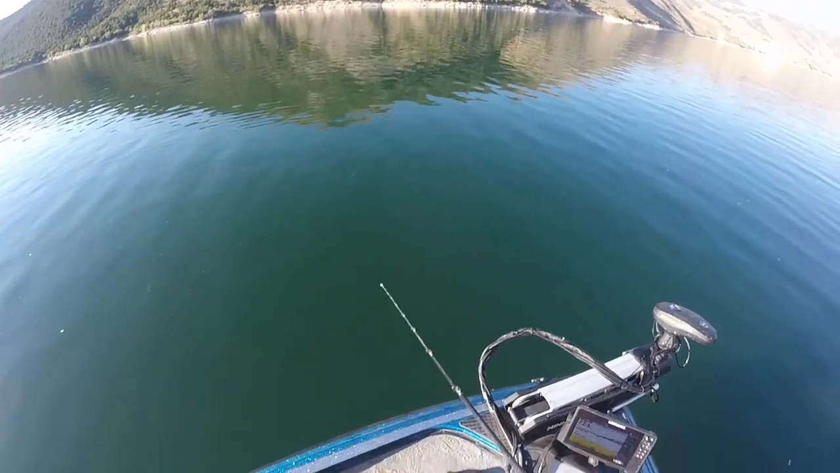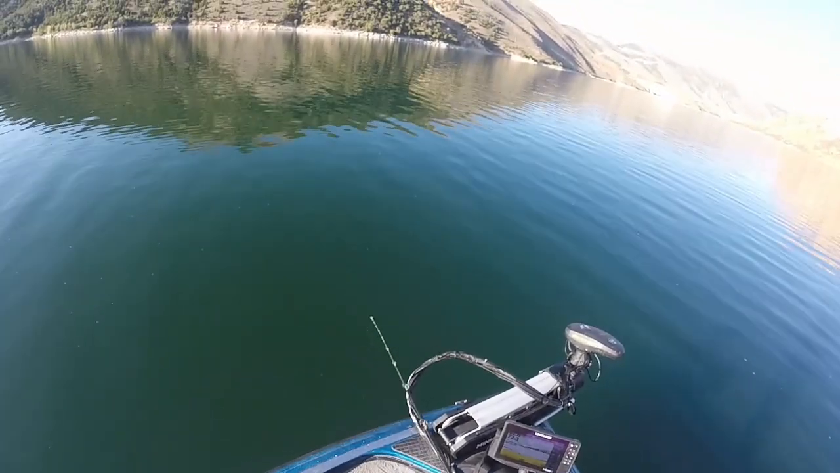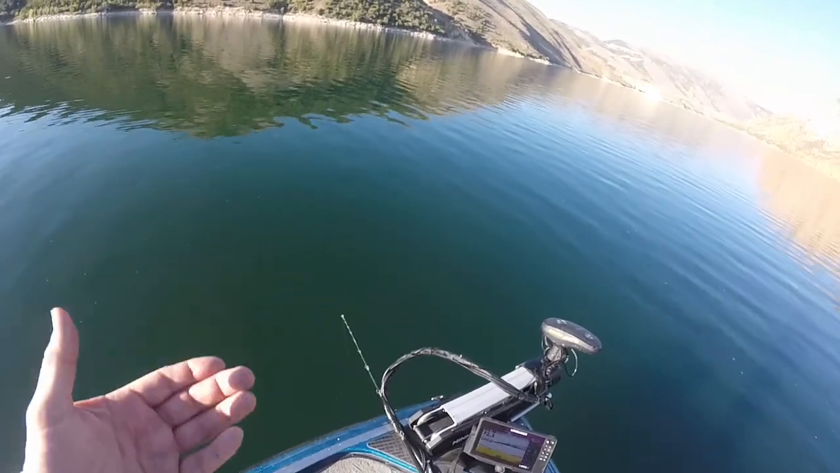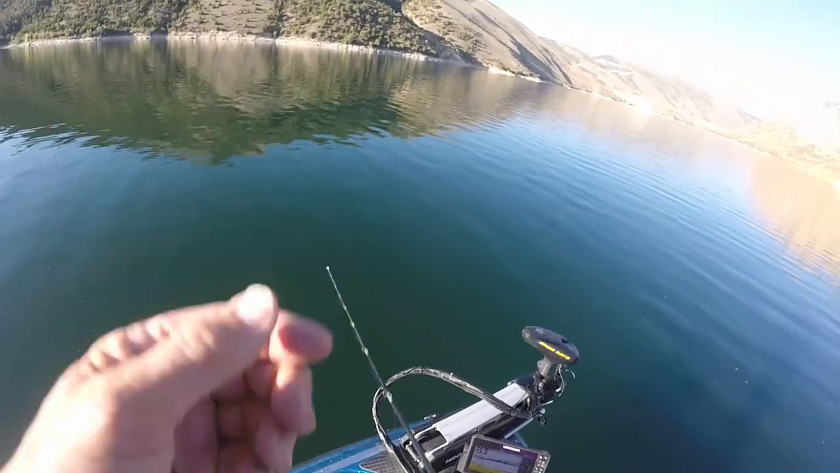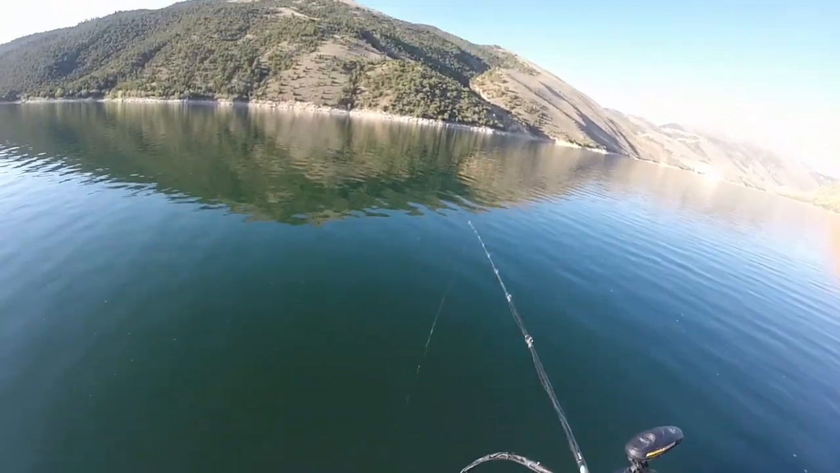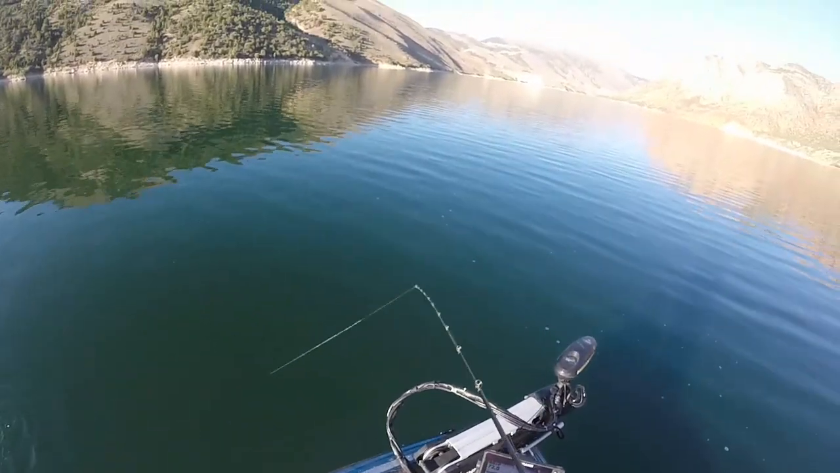You can't guarantee what kind of activity you're going to have down there, especially when these fish are staging for the spawn. They're acting a little weird, and they're kind of acting as individuals, not necessarily as schools. At least in this particular area.